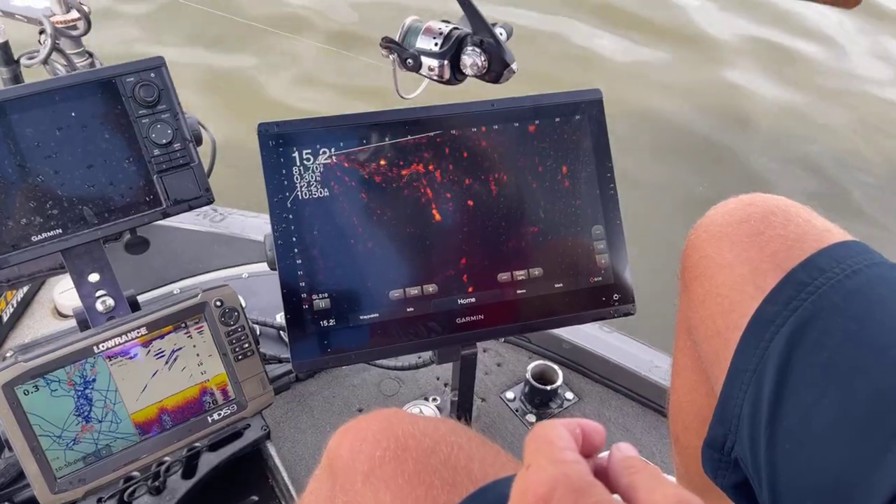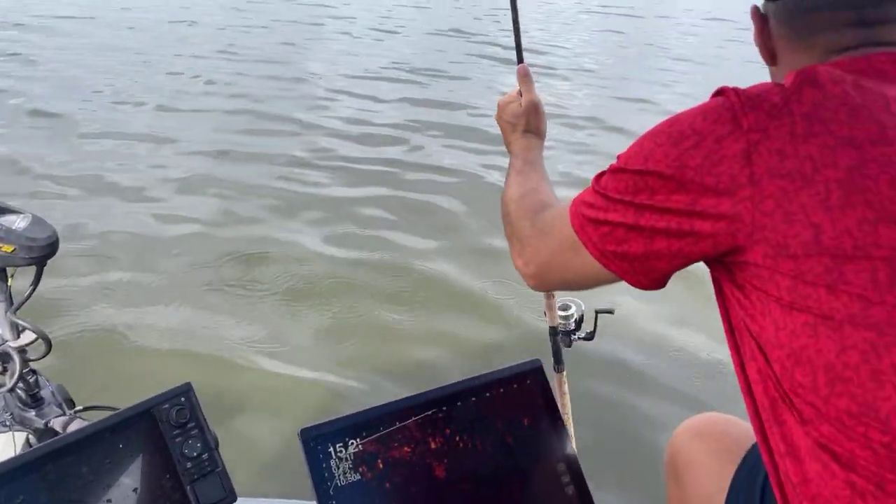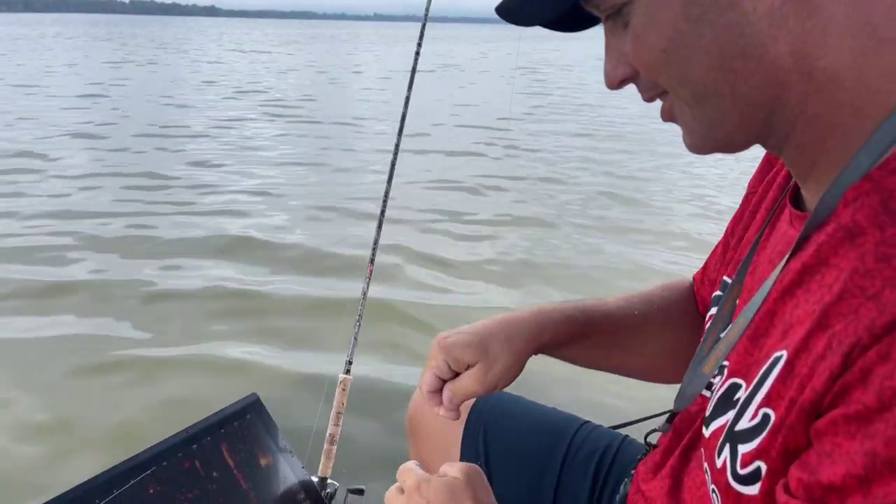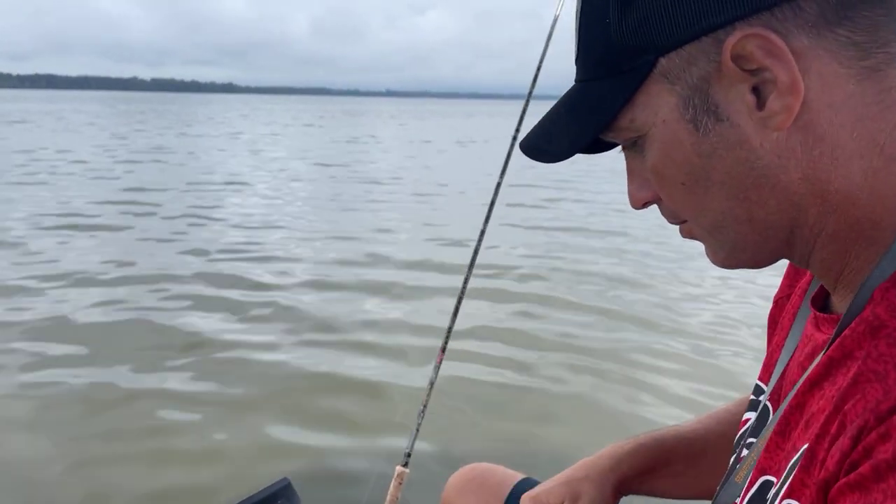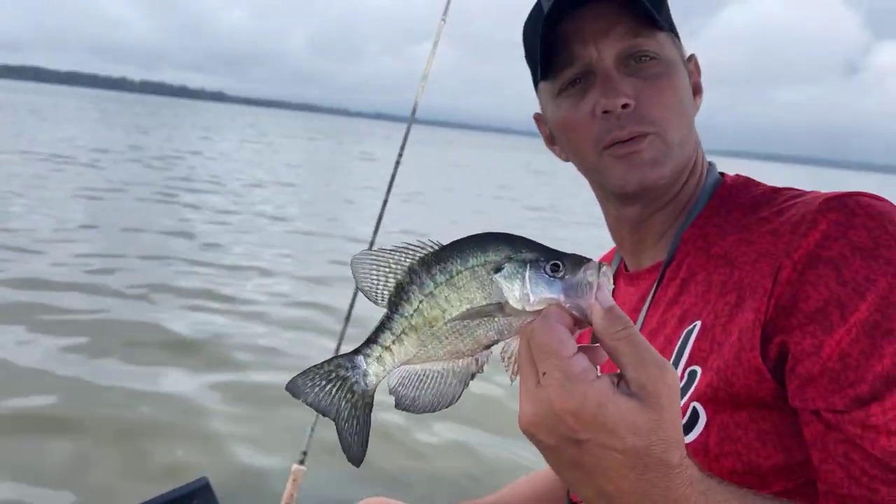Come on, baby. Yep, got him. Ooh, there we go. Lean out around the umbrella to get him in the boat. I really don't think that's the same fish that I saw there a second ago. But that one right there was sitting in open water, and his head was kind of pointing up just a little bit.